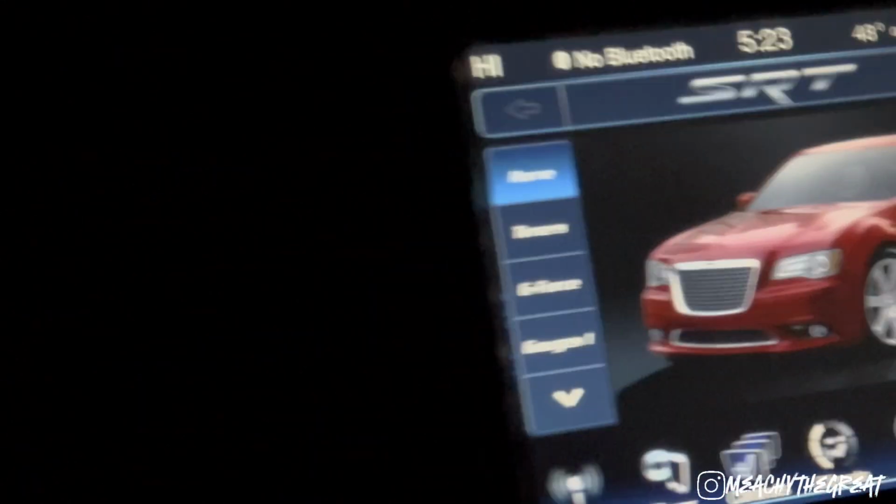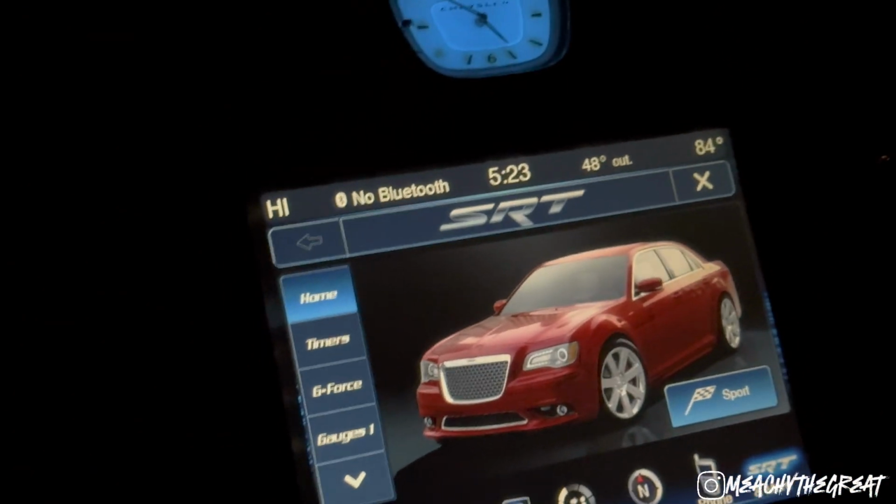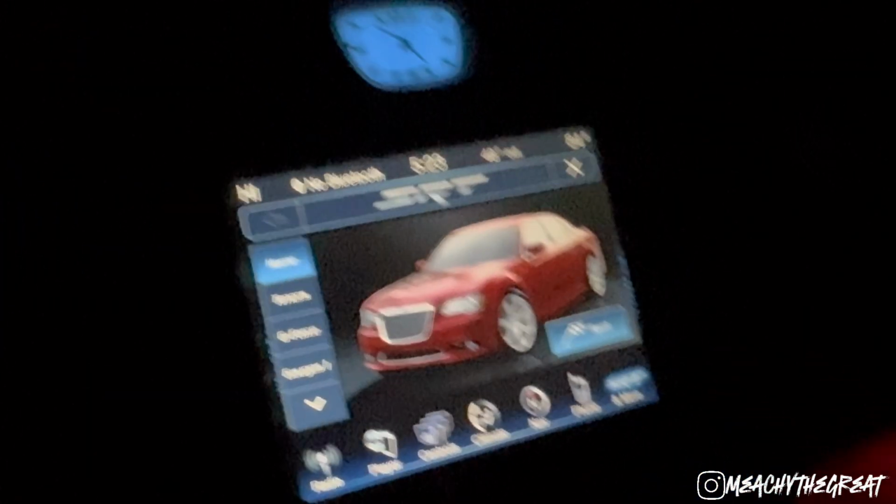Man, I ain't drove this car at nighttime in so long, y'all. So y'all see that I changed the color. It might be the new wrap for the car, man. Y'all let me know what y'all think. I was thinking this color, that octane red with the Demon Hood, and I'm gonna keep the roof gloss black. That shit is gonna be fire.